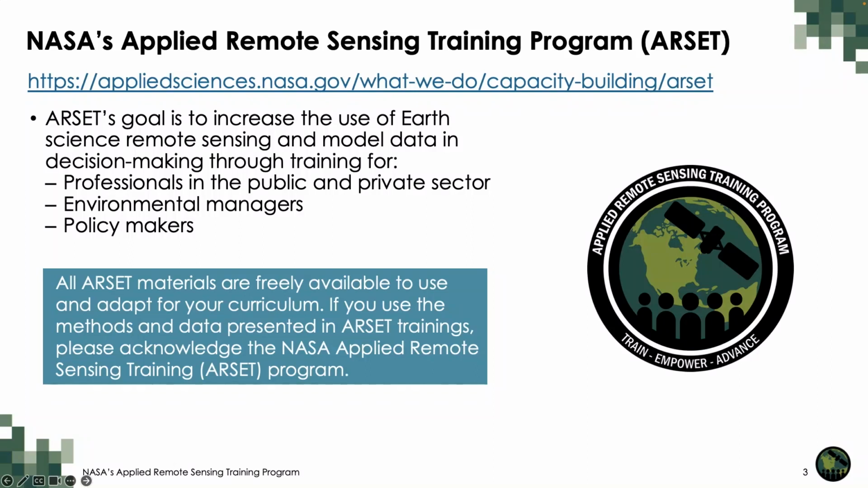Trainings are freely available to anyone with an internet connection and conducted either live, instructor-led, or self-guided, such as our Fundamentals to Remote Sensing training. Since 2009, the program has reached over 50,000 participants from over 170 countries. All ARSET materials are freely available to use and adapt for your curriculum. If you use the methods and data presented in ARSET trainings, please acknowledge the NASA Applied Remote Sensing Training Program.